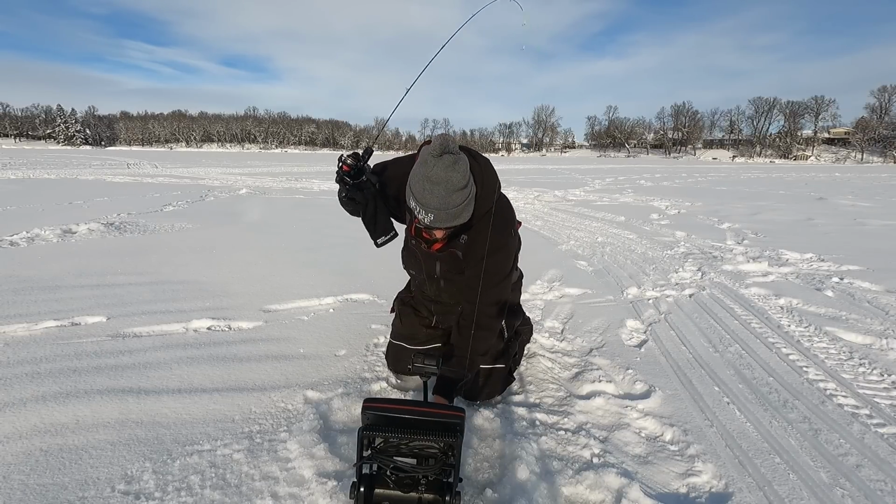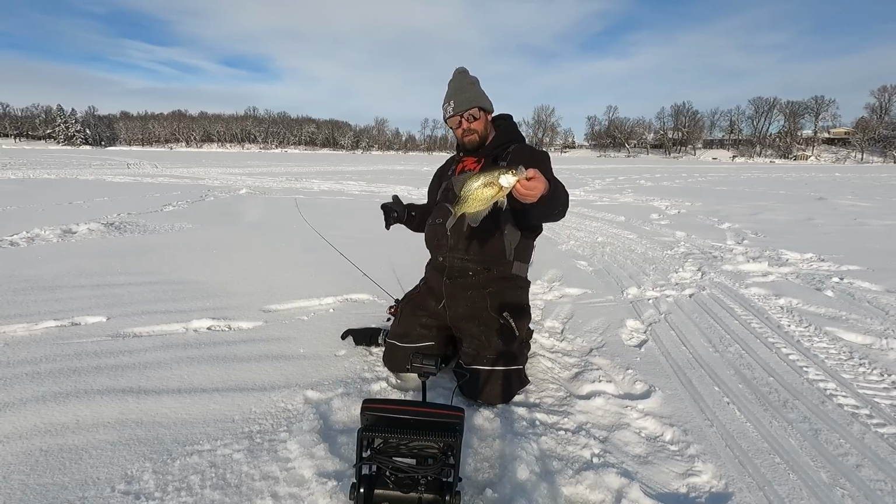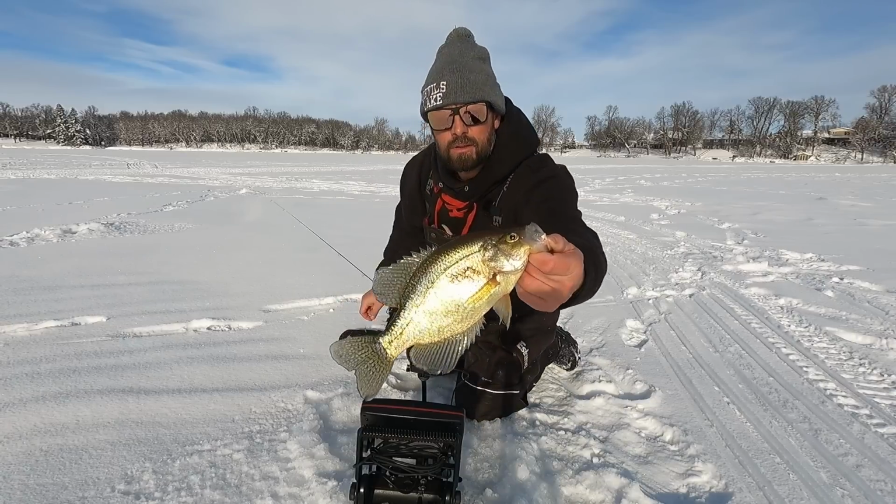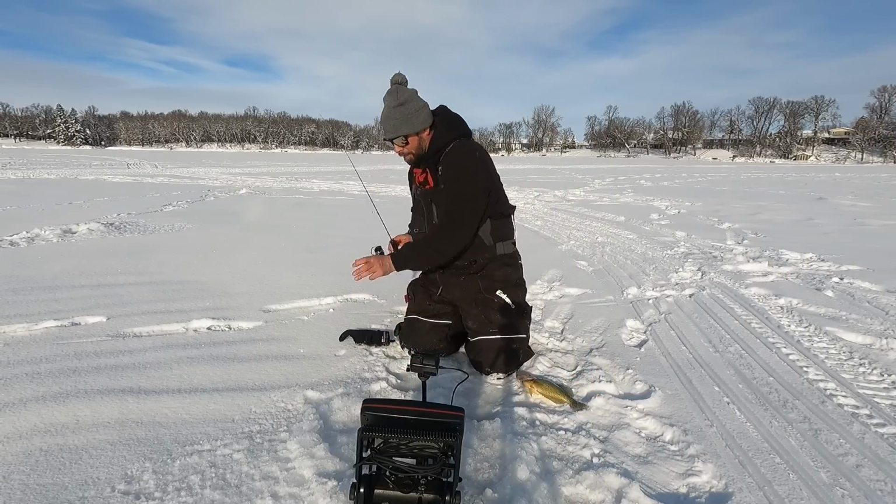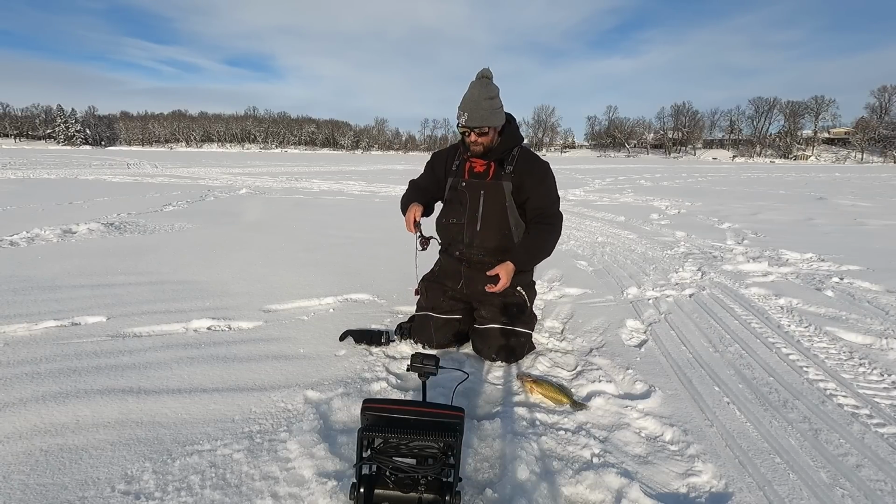My grommet came out of the flasher there, but there we go. Look at that. These ones here, look at that. So long fish, you guys. Look at that, long fish. That's probably 11 and a half, I'd say. We're gonna put that guy back down there. There's more fish down the bottom here.